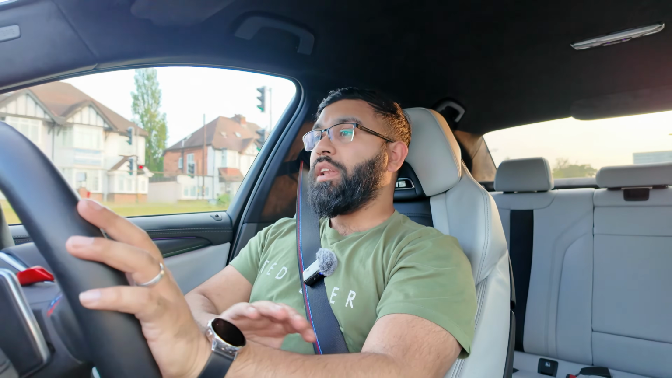Now, I don't want to see what MPG I'm getting. I'm going to leave that completely blank. I'm not going to look at any of that. All I'm going to do on this entire drive is just focus on driving the car as it needs to be driven. Most of the time I'm going to have it set up on cruise control, so it's just going to do the work of keeping the car at the right speed that it's supposed to be kept at. I think that this car should be able to achieve an average of 32 miles per gallon.